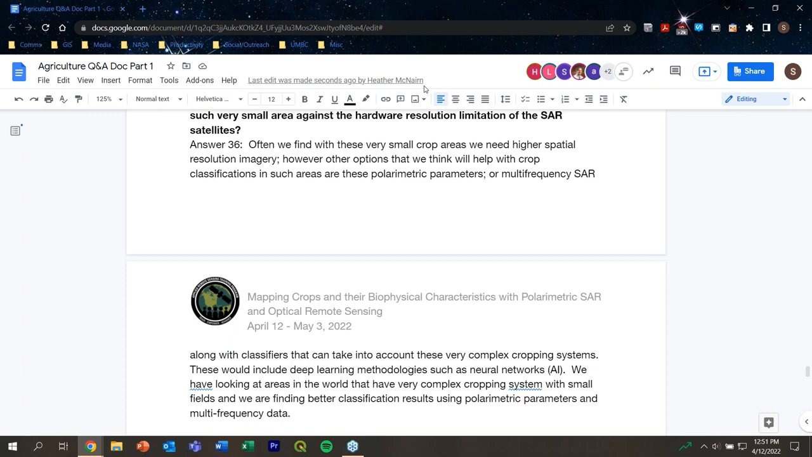account these very complex cropping systems, these small areas, these dual intercropping type agriculture systems, these long-term temporal periods in which crops are planted or when they're being harvested. So we're looking particularly at methods like deep learning methodologies such as neural networks and artificial intelligence, and we have been looking in areas in the world that have very complex cropping systems with small fields, and we're finding better classification results when we're using the polarimetric parameters and when we're including things like multi-frequency data in a classifier that can handle the complexity of the situation.